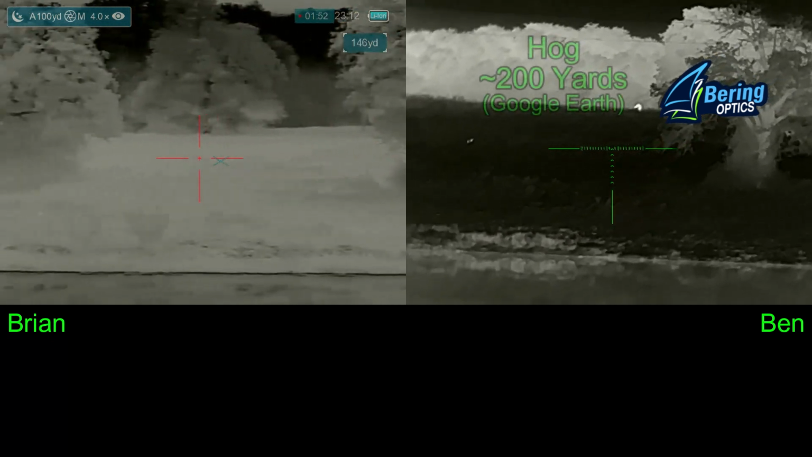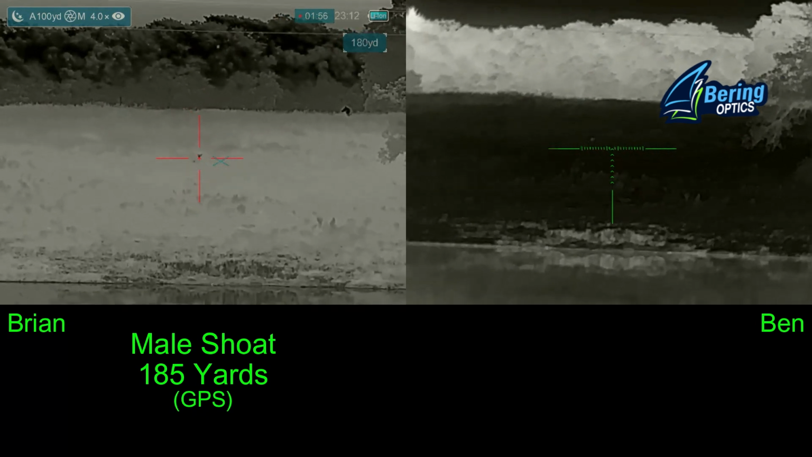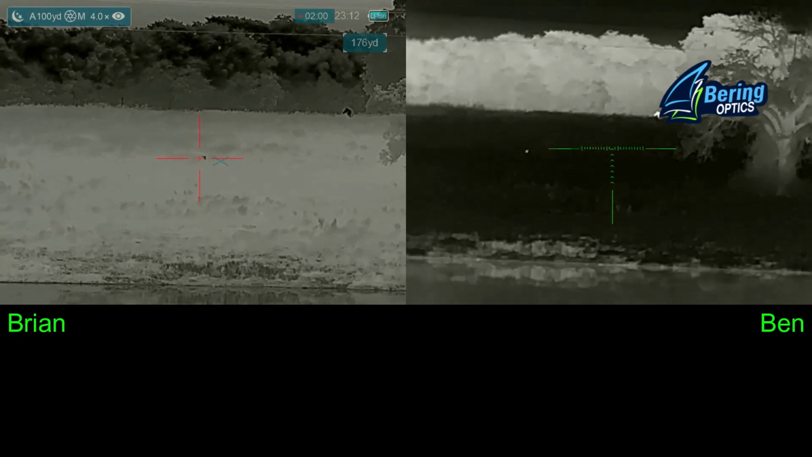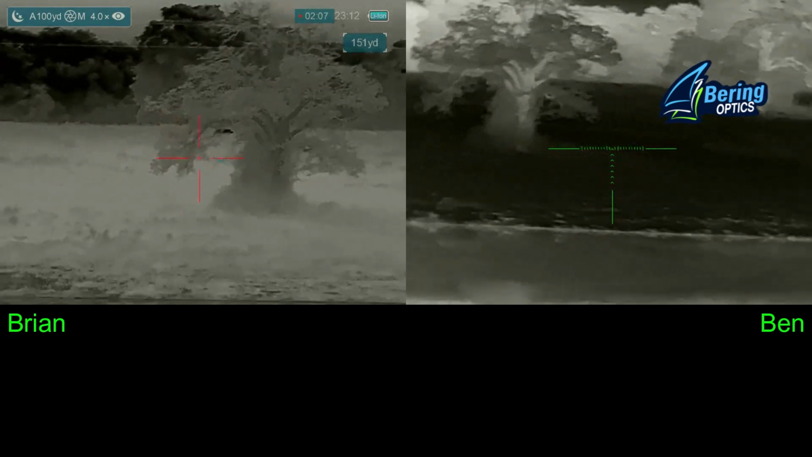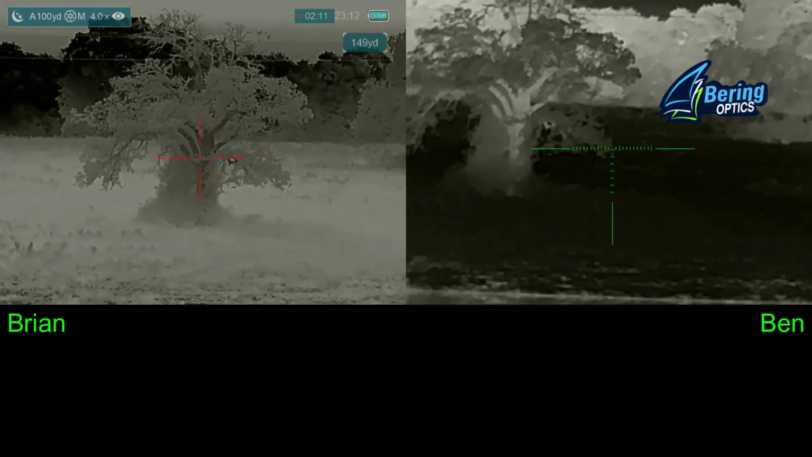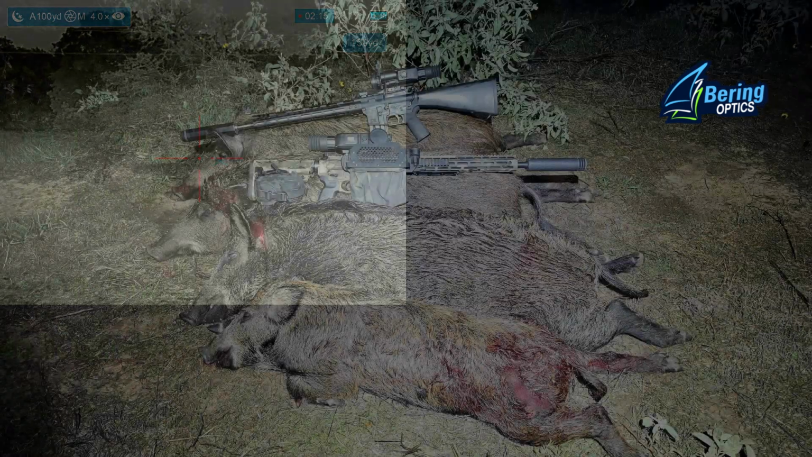Alright. Top of the hill, I think you do have one. I can't tell what it is. Okay, he's moving. The one that nice. Good. There's a pig, I think, coming down the hill. Let him come down. Oh, it's behind a tree for me. Yep, correct. This hog ended up disappearing over the hillside.